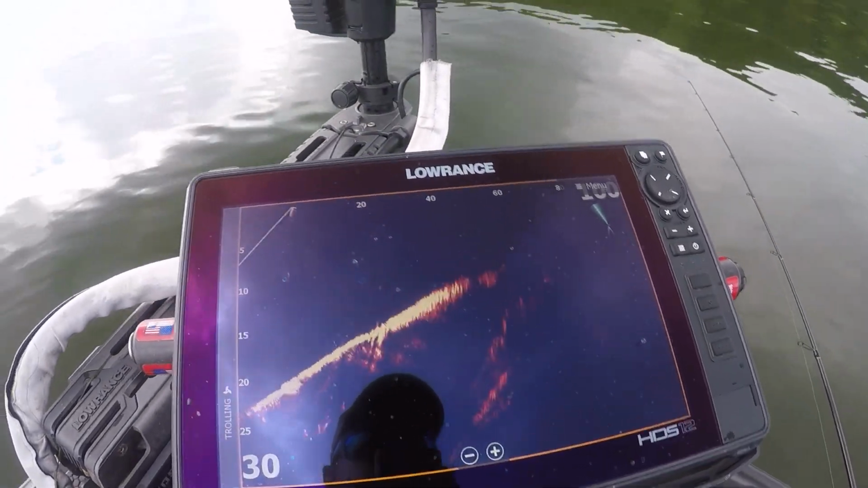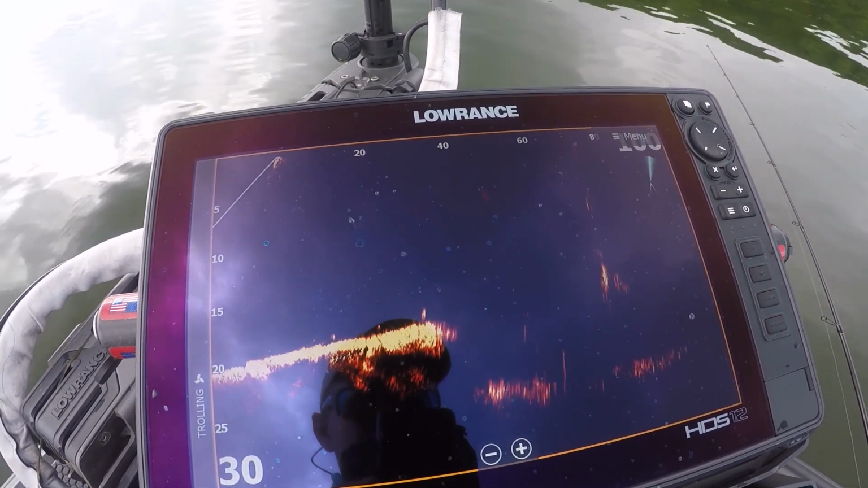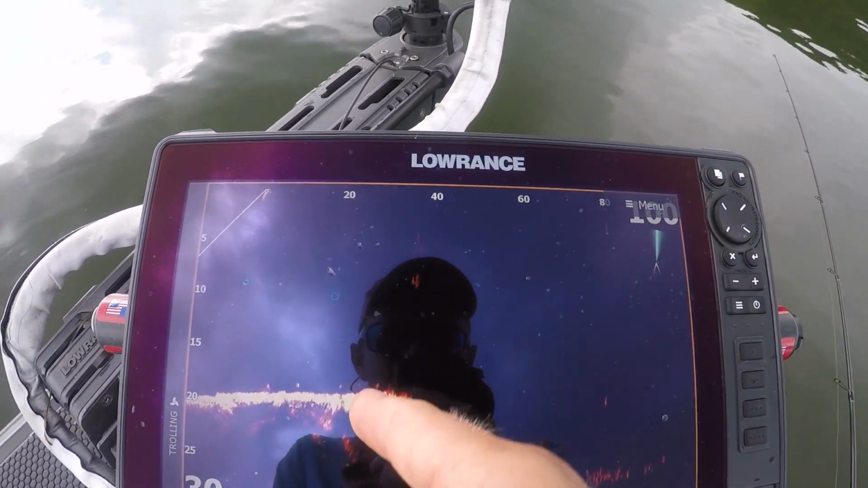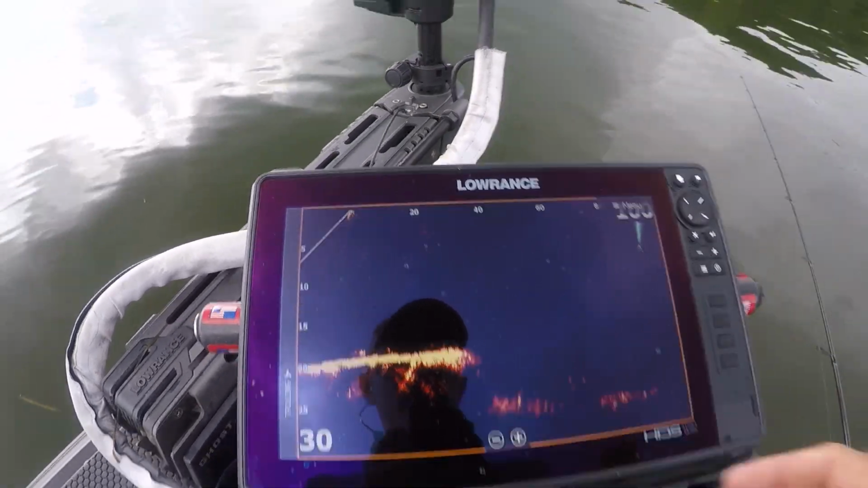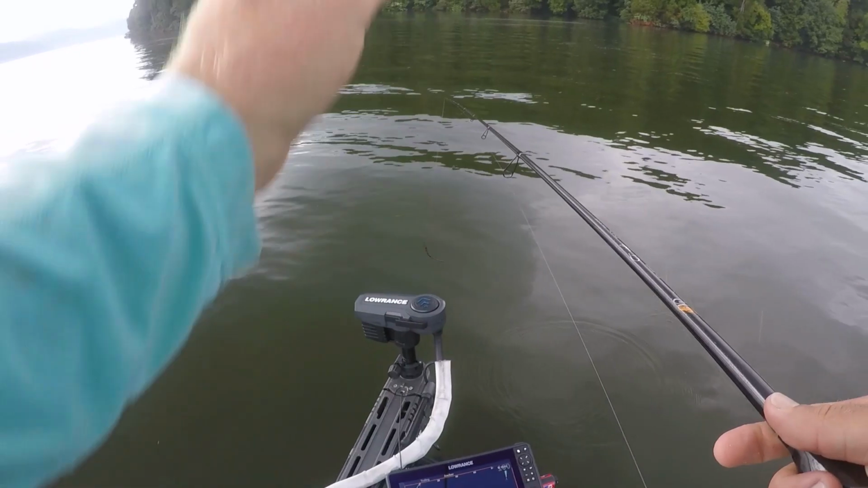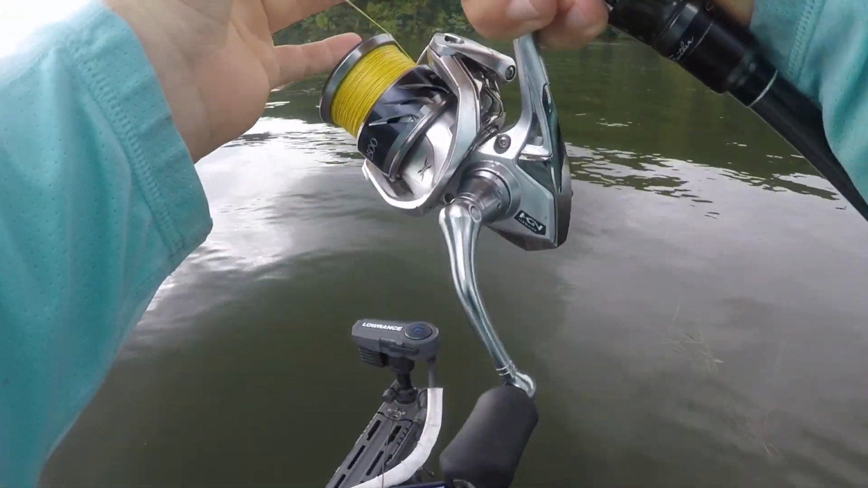All right, so right there, we'll cast to these fish right here. Look, there's like 3 or 4 of them sitting right there. They're right in front of the boat basically, and we'll cast to the furthest fish. So we're going to cast 40 feet out. Let's spot lock again so we don't lose our place, but we know they're 40 feet in front of the boat. There's a bunch of eelgrass right here, so it's going to be kind of a tricky deal.